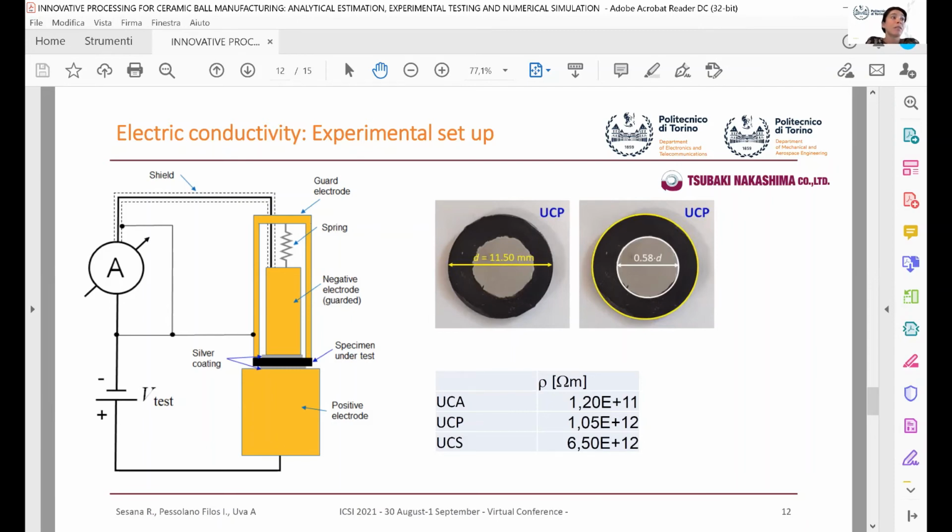Each specimen under test is placed upon the positive electrode, and the opposite side of the specimen is electrically connected to the negative electrode, which is guarded by a third electrode that collects leakage currents and excludes them from the current measurement path. A shielded cable connects the negative electrode to the ammeter. A spring is mechanically coupled to the negative electrode in order to ensure a proper contact pressure on the specimen. Then the resistivities reported in the table were calculated considering the test voltage and the measured current.